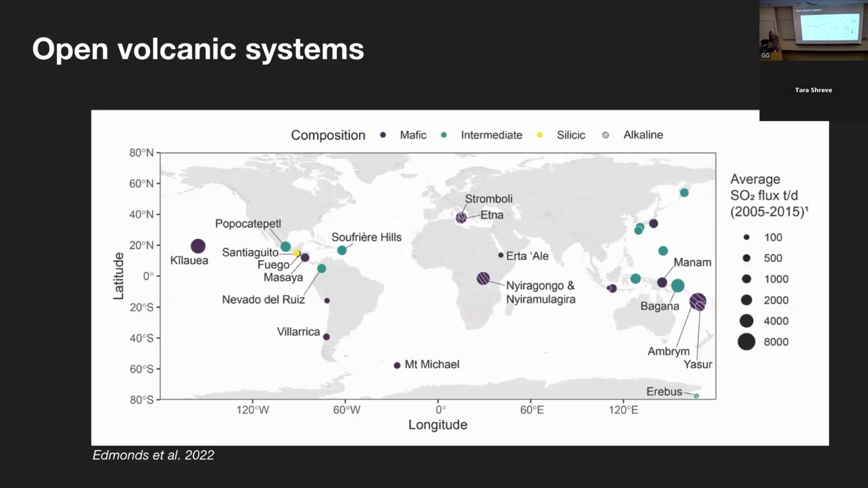Here we can see a compilation of the open vent systems around the world. We can see that they occur in many different tectonic contexts, as well as with different compositions of magma. What we're going to focus on in this presentation is the volcano Ambrym, located in this corner of the world in the Southwest Pacific. And Ambrym, between 2005 and 2015, was the highest passive volcanic emitter of sulfur dioxide in the world.